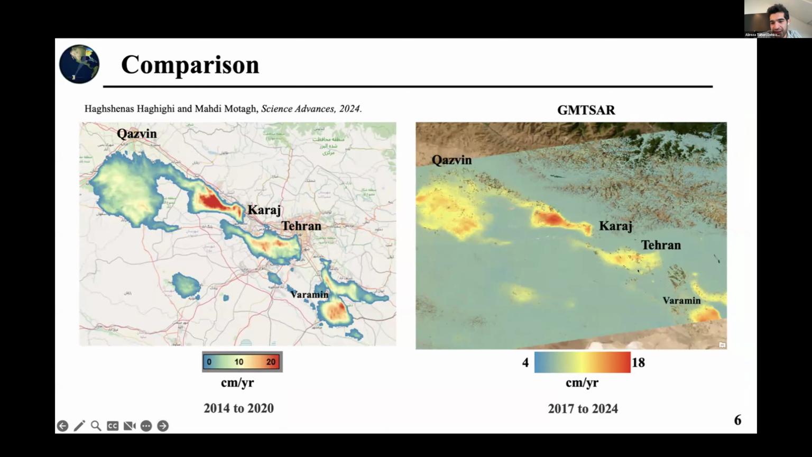And as you can see, both maps are quite similar in terms of subsidence zones, but the numbers are a little bit different, which is, I think, mostly about the different time period that they have used.